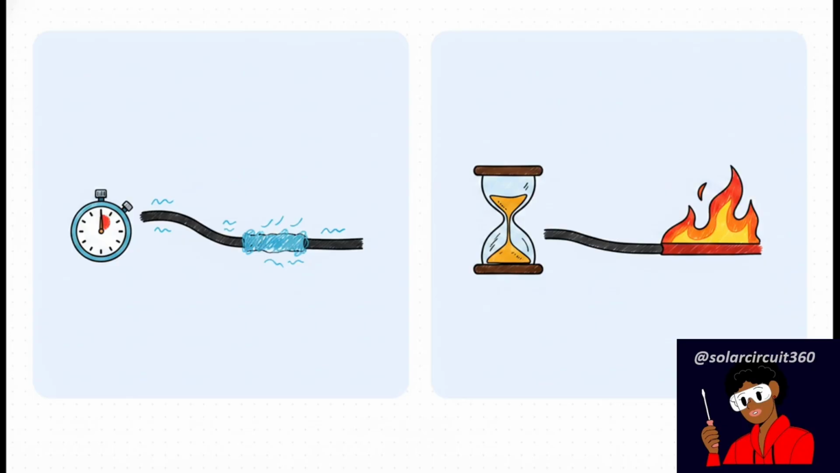Under a continuous heavy load for hours, like say running an AC unit, the thermal equilibrium completely changes. A connection that felt maybe just a little bit warm at minute 5, well, it could literally be melting plastic by hour 3. And then we have